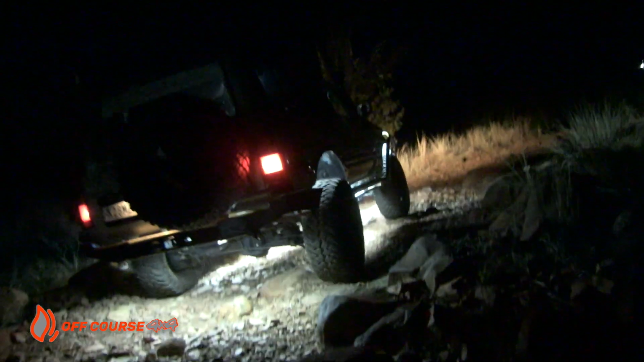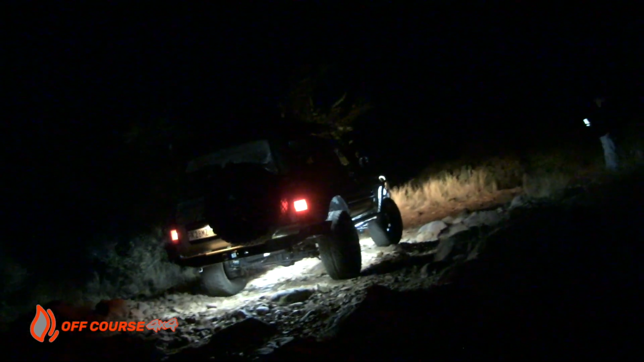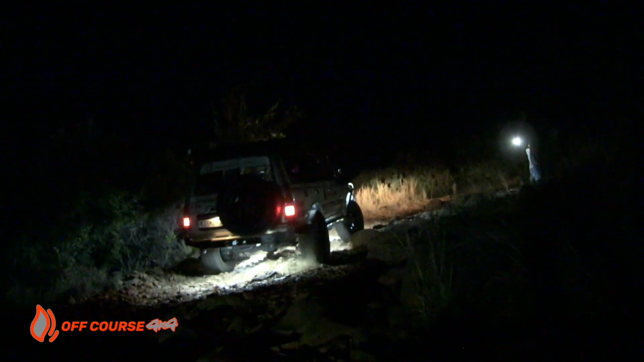We reach a steep rocky climb on the side of the mountain and I position myself to guide the convoy in the right direction on top.